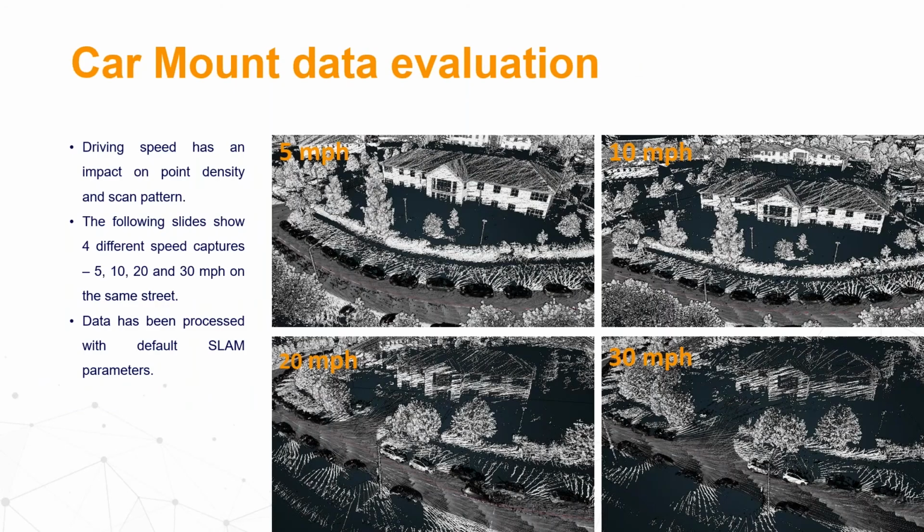So here, a couple of tests. You see that with different speed of the car, you achieve a little bit different data. With increasing speed, the data become a bit more striking. This is a comparison coming from 5 miles per hour over 10 and 20 up to 30 miles per hour.